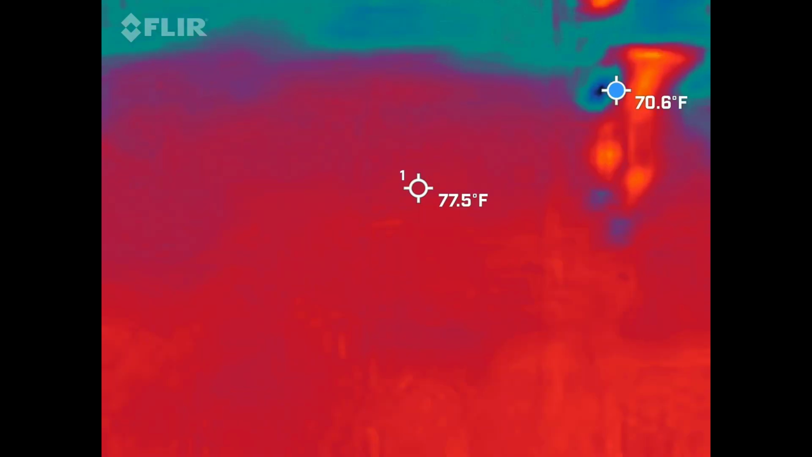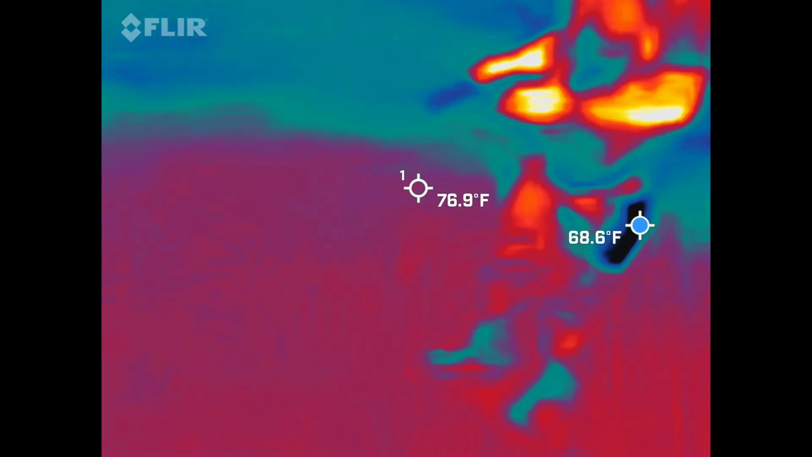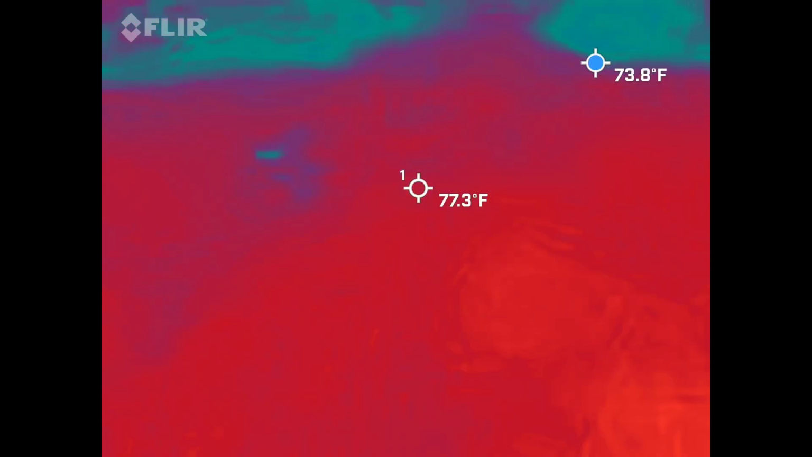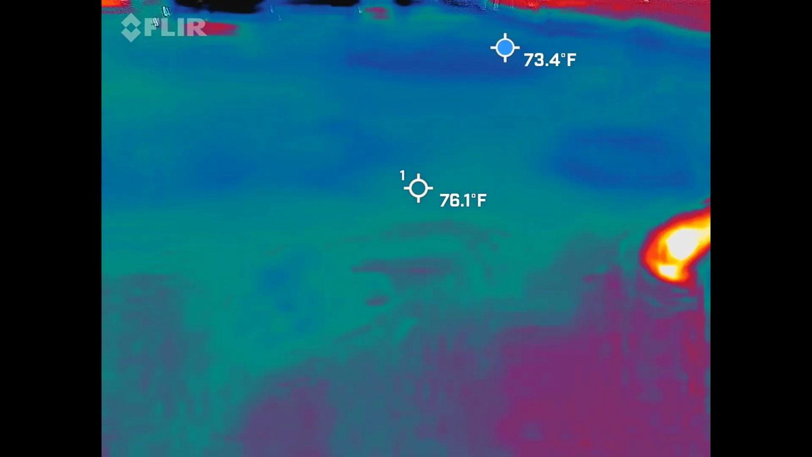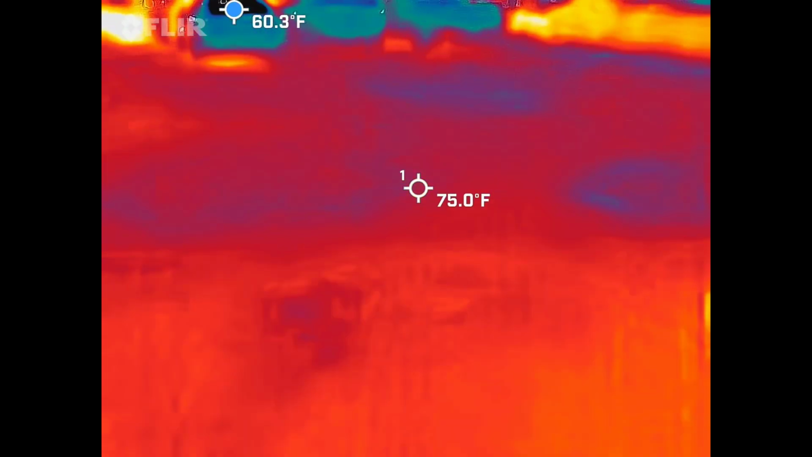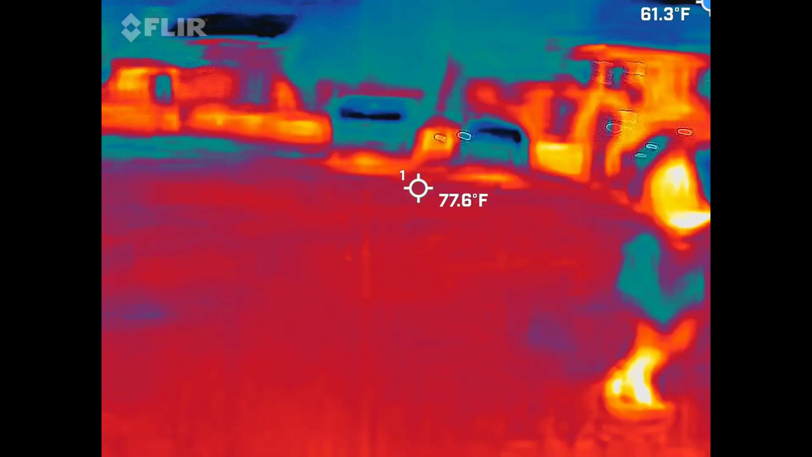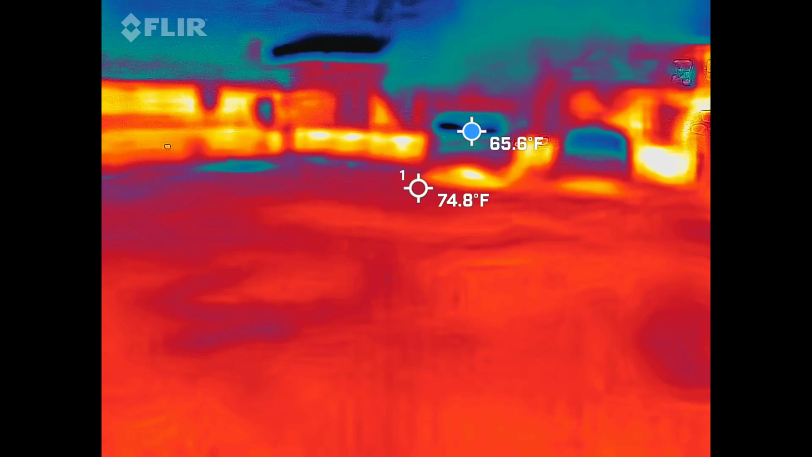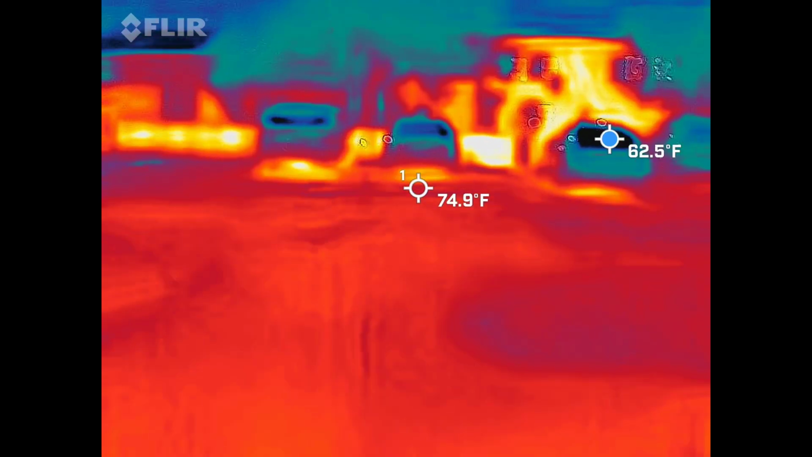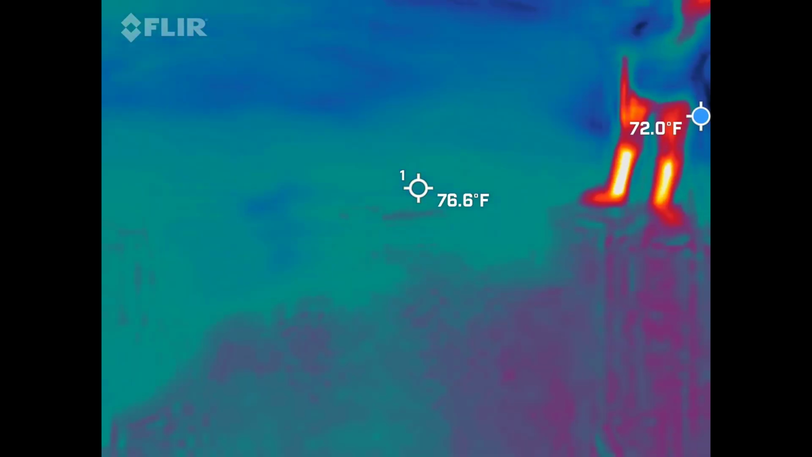Your bag is kind of cold. It is. It's like it's pointing right to the bag. Well, it's also going to be in reference to my skin, because I'm warm, so it doesn't feel cold. I carry about 30 pounds of gear in this bag. Yeah, I bet.